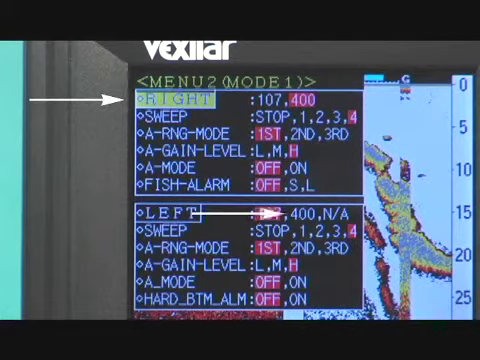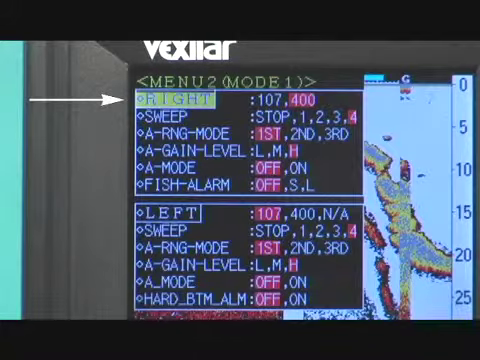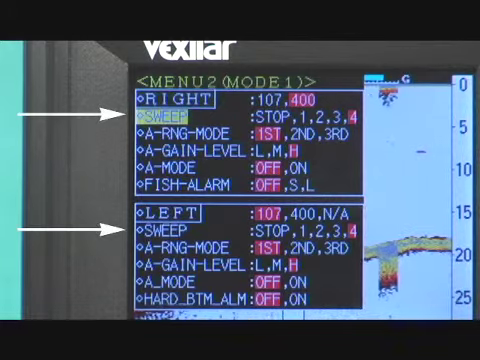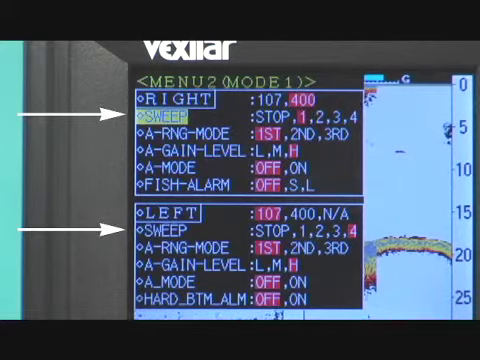Setting the left screen to NA makes the right beam go full screen. Usually, you'll want the right screen to be 400, since this is the narrow beam. You'll see a more accurate depth reading when you're using the narrow beam. The second item is sweep. This controls how fast the signal scrolls across the screen. Ideally, the sweep speed should match the speed of your boat.